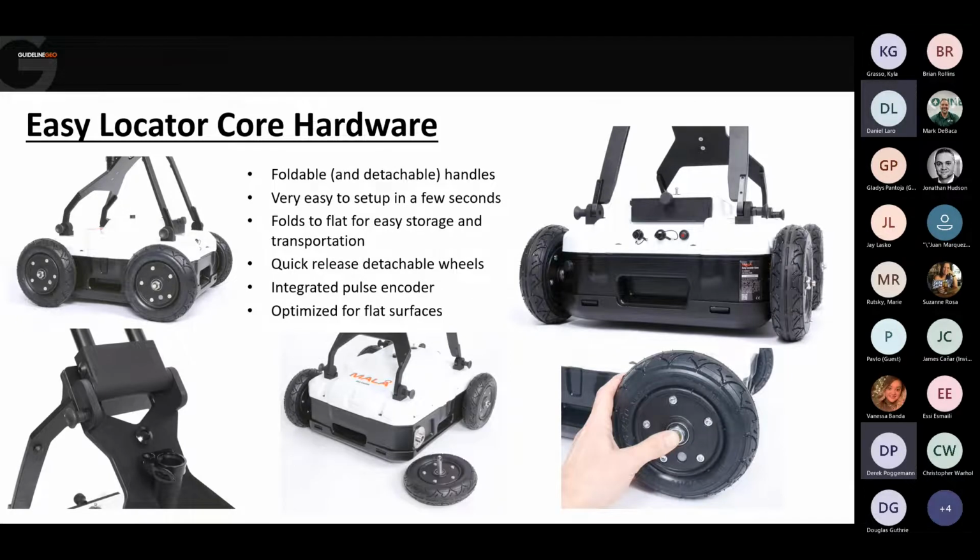As you can see in the photos, the Easy Locator Core has quick releases on the handles and wheels to make transitions in the field quicker than ever. The small wheel setup is optimal for surveys in areas that are flat and areas that are hard to reach. If we look at the photo at the bottom right, we can see that the wheels come off with a push of a button.